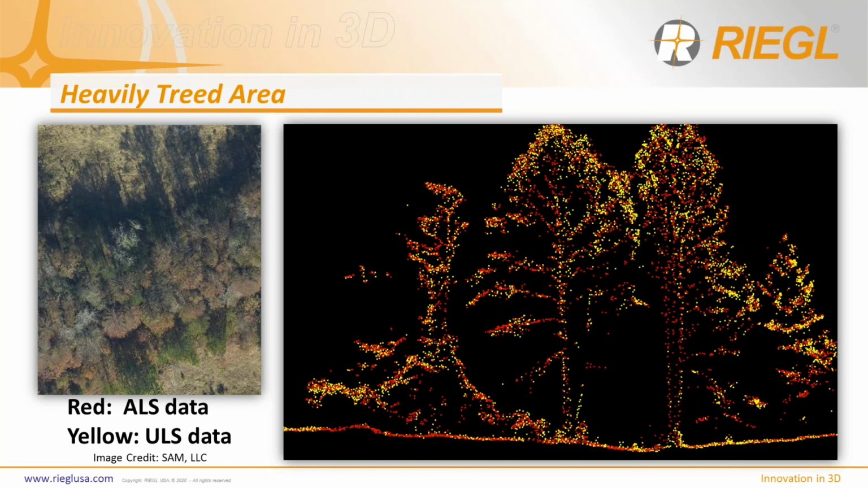I wouldn't be missing anything necessarily from producing a topo of this particular area, even if there are fewer shots than the ALS data set. So again, driving towards that data equivalency from a quality standpoint.